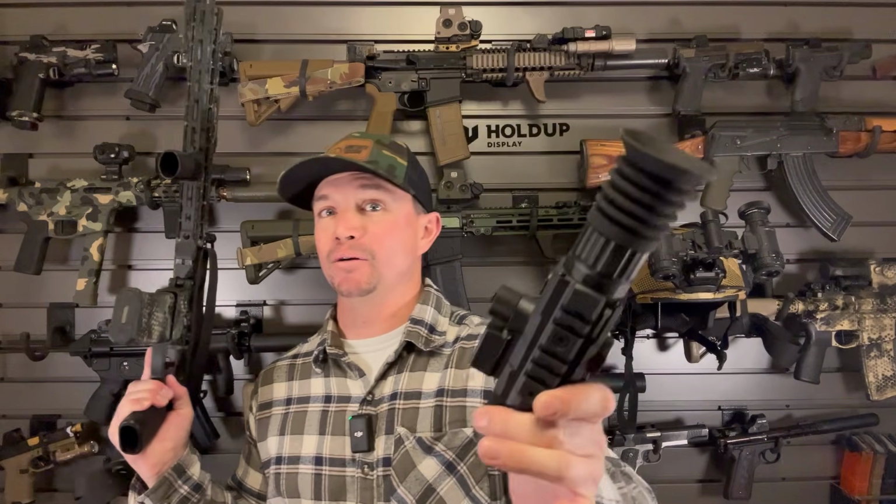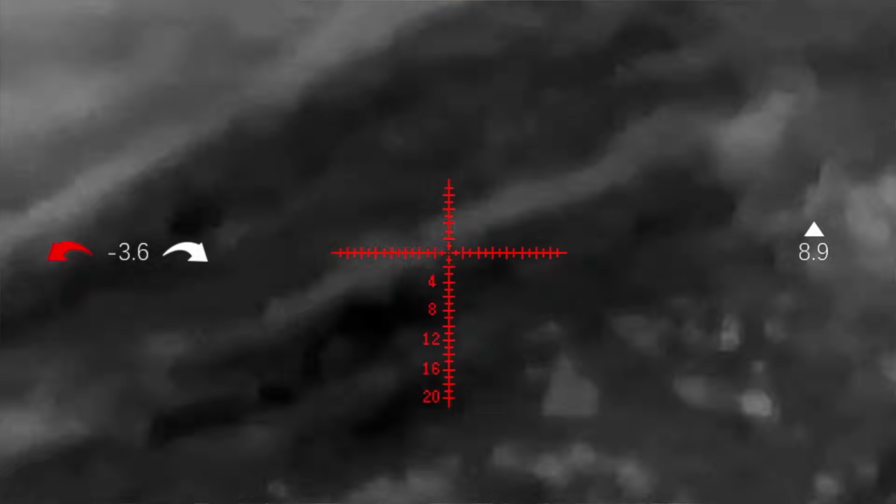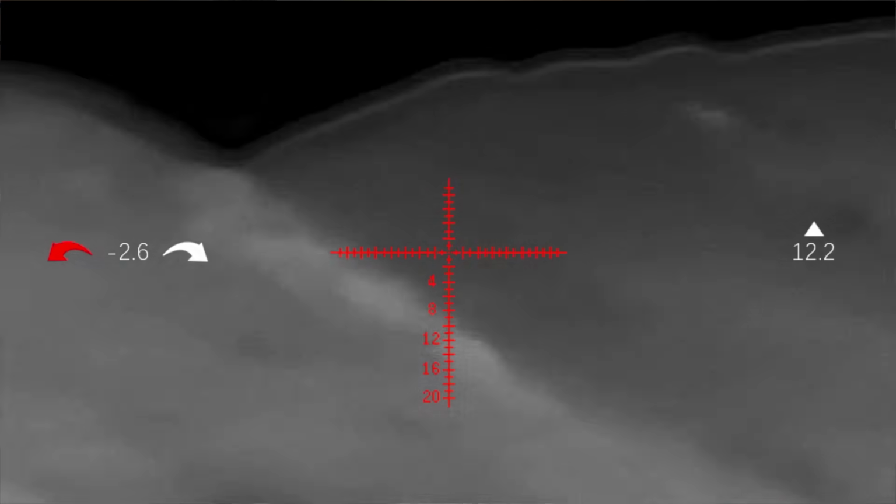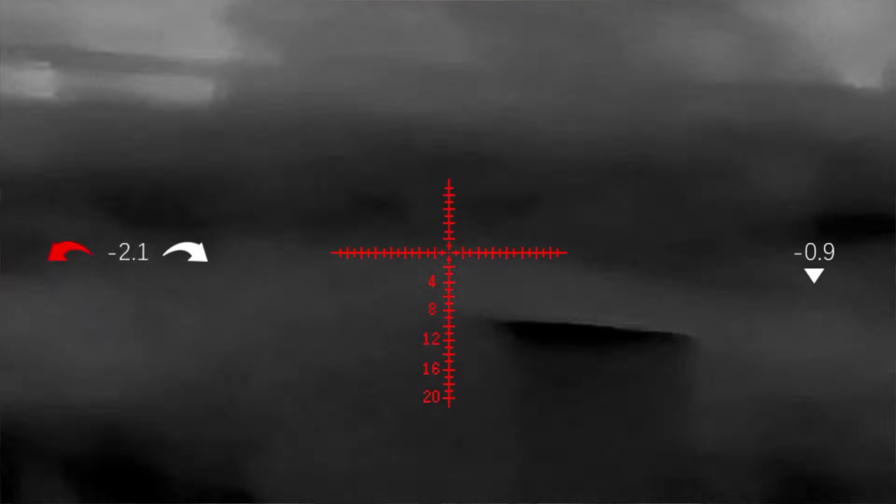So I took this one out and shot it during the day, which I've never shot thermal in the day. I've always used it at night because thermal can see at night. Kind of like night vision, but also totally different. But it also works just as well during the day because it sees differences in thermal heat signatures. And there were some interesting things about shooting it during the day, but also it is nice to have a regular optic at the same time.